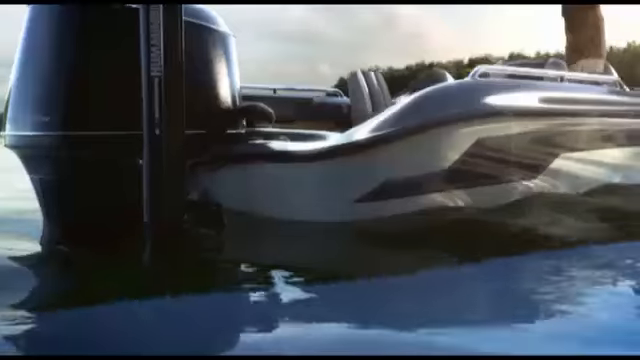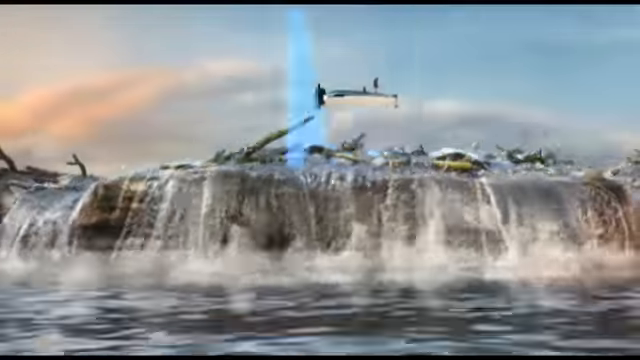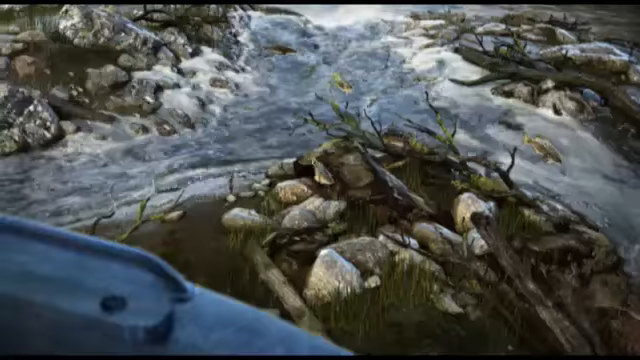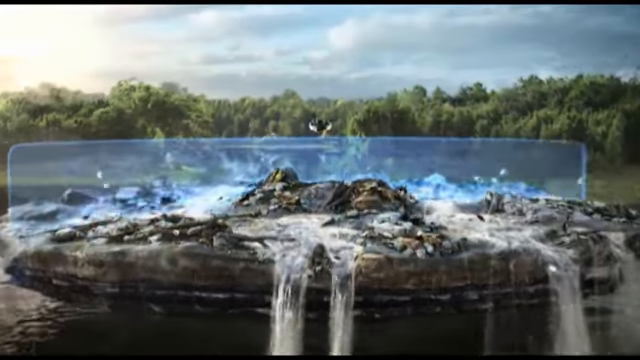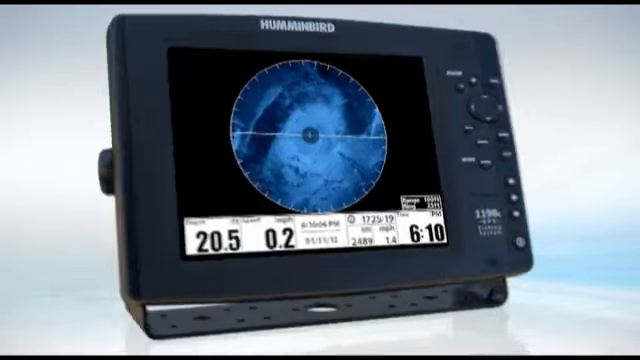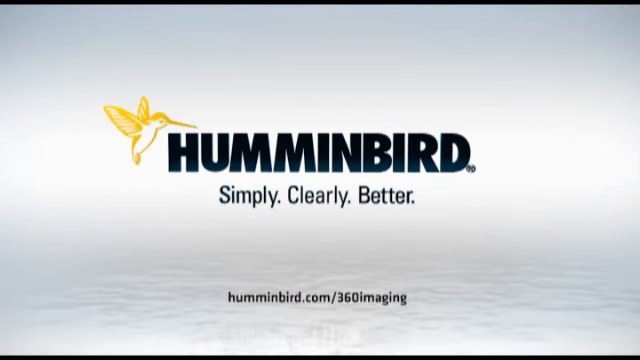Welcome to the inner circle. Rotating coverage up to 300 feet gives you a detailed 360-degree view of structure, contour changes, and fish. So you can see them before they see you. Introducing 360 imaging, only from Humminbird.